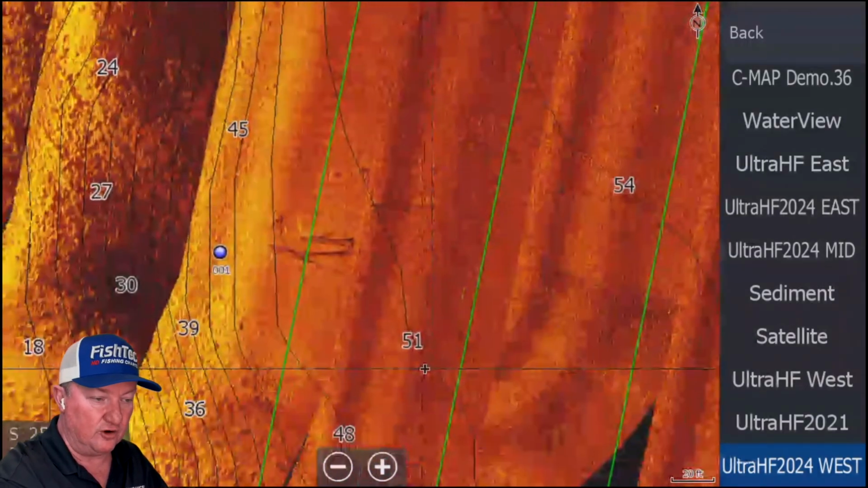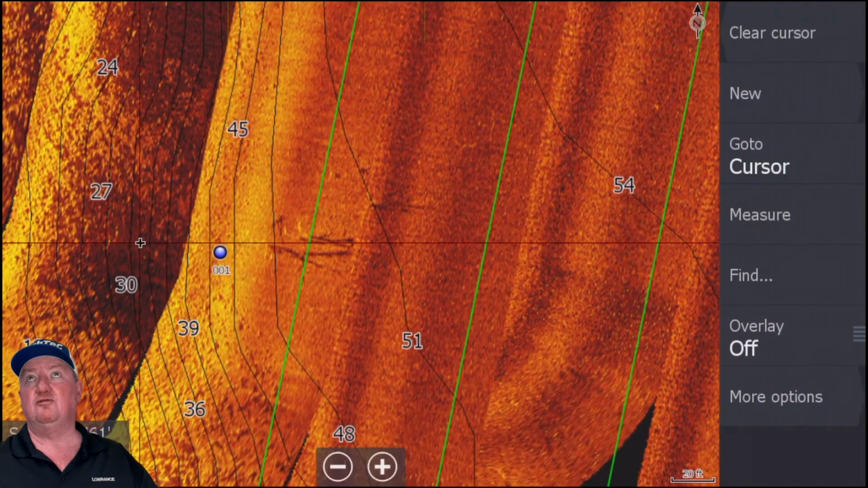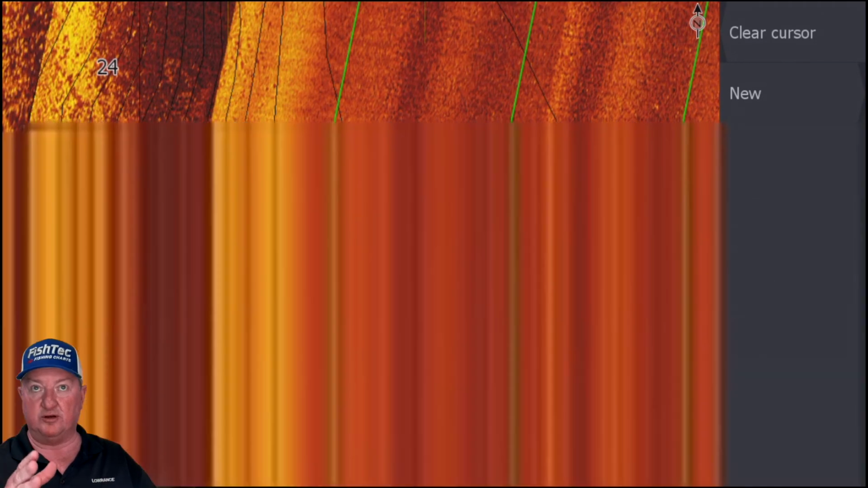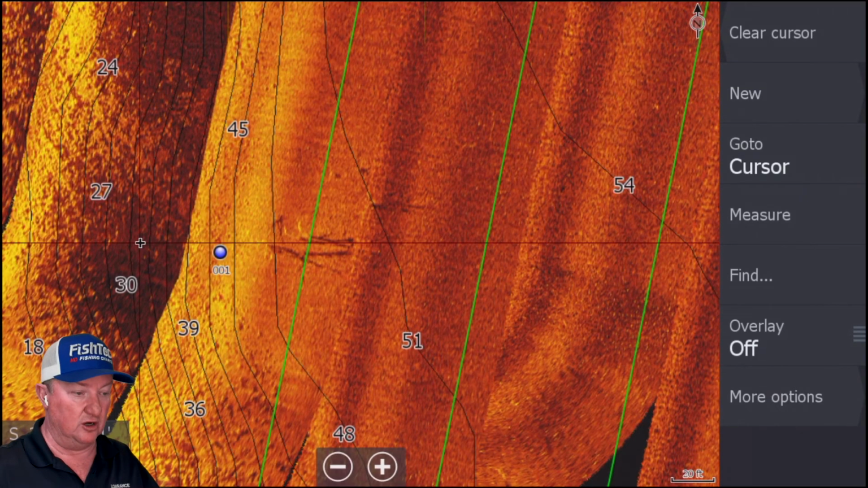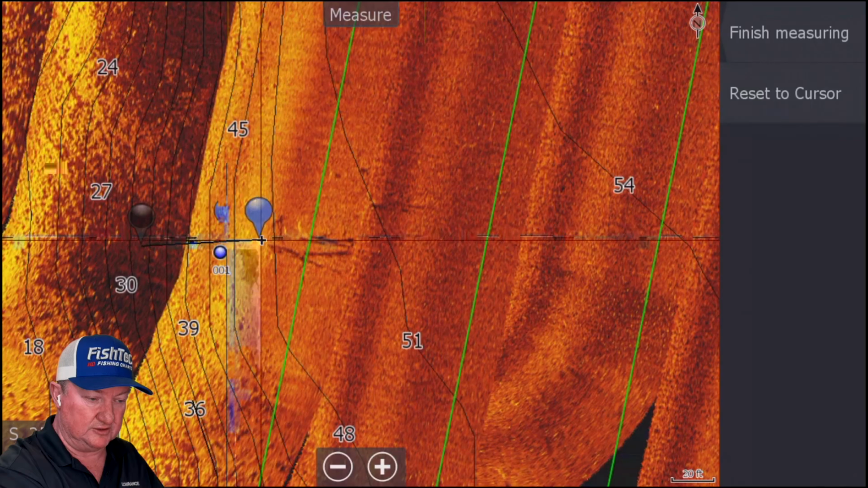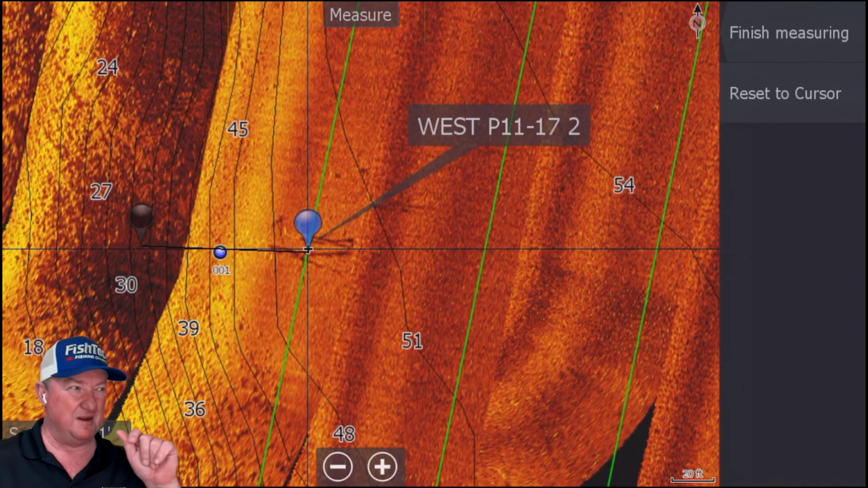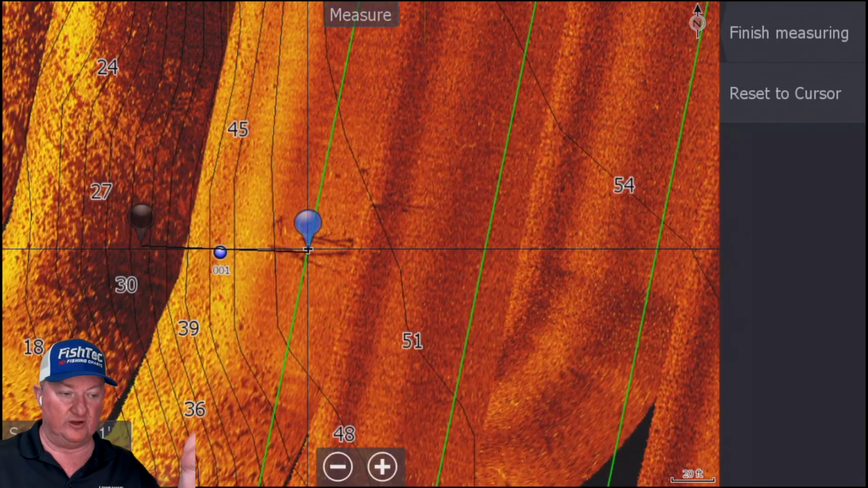let's work that out. How far do you want to be from the bank? Forward scan on a live sonar, if you've got a bank in front of you, you can really push that thing out a long, long ways. So let's reset to cursor. 40, 50, 60, 70, 80 would put you just above the tree with the very steep bank at about 80 feet from you.